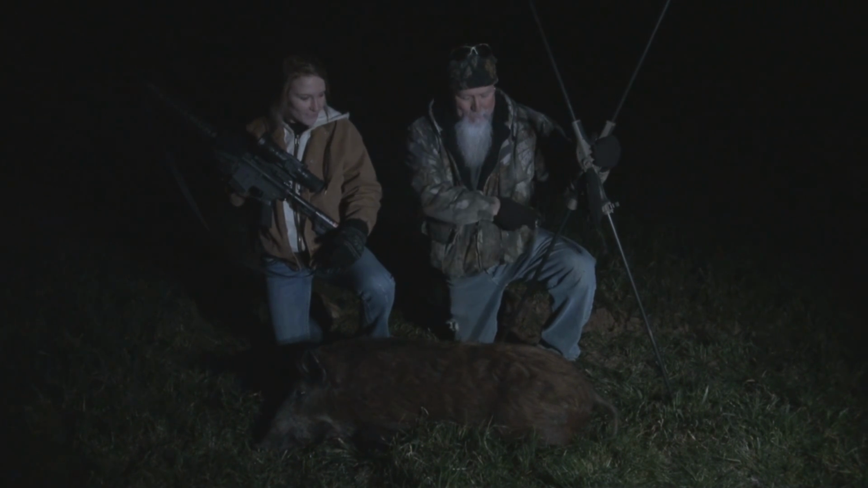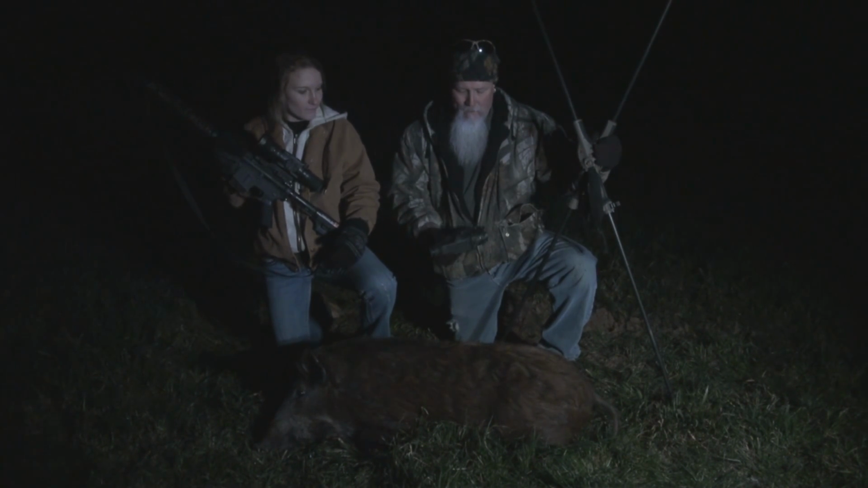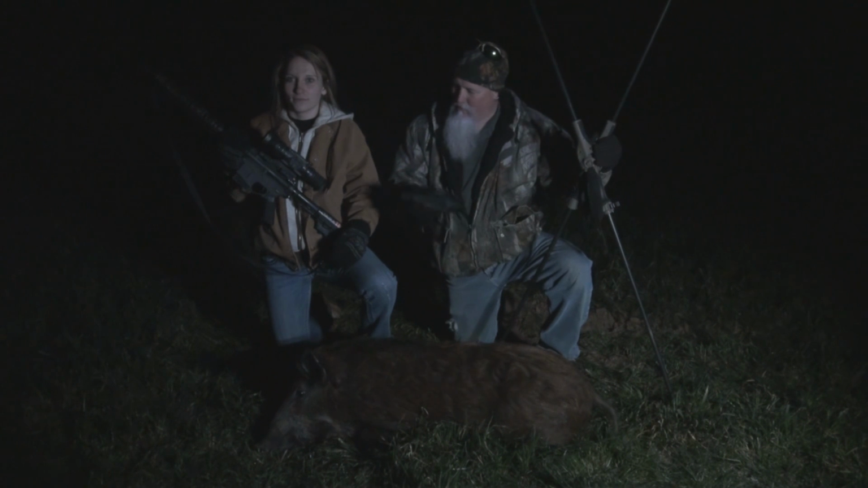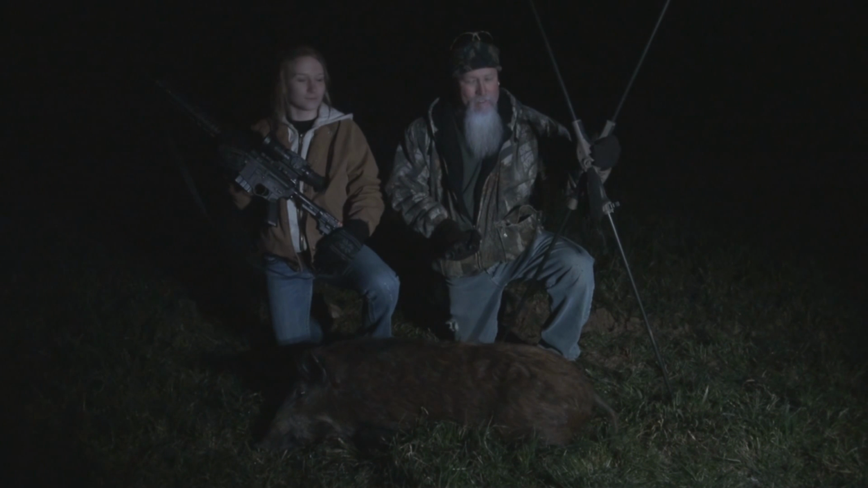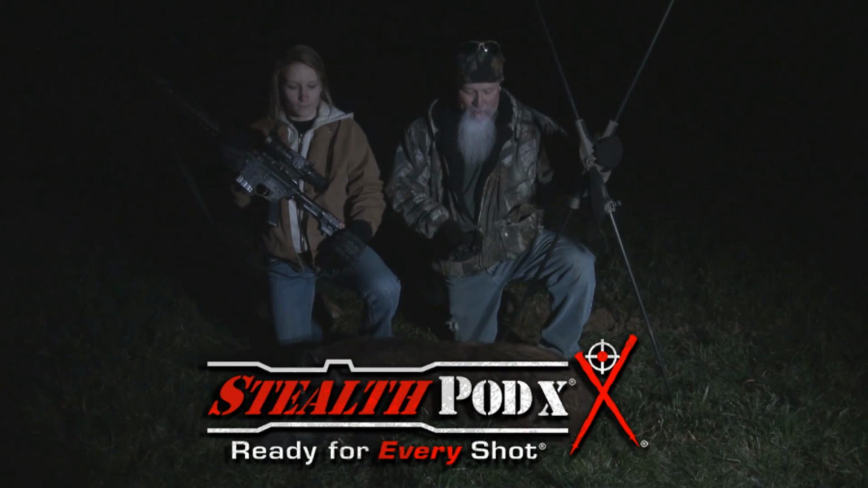We used Pulsar Helion to spot and stalk, and she's shooting a 6.8 SPC with the Armasight Zeus on top of it. As always, we're using Stealth Pod X shooting sticks.